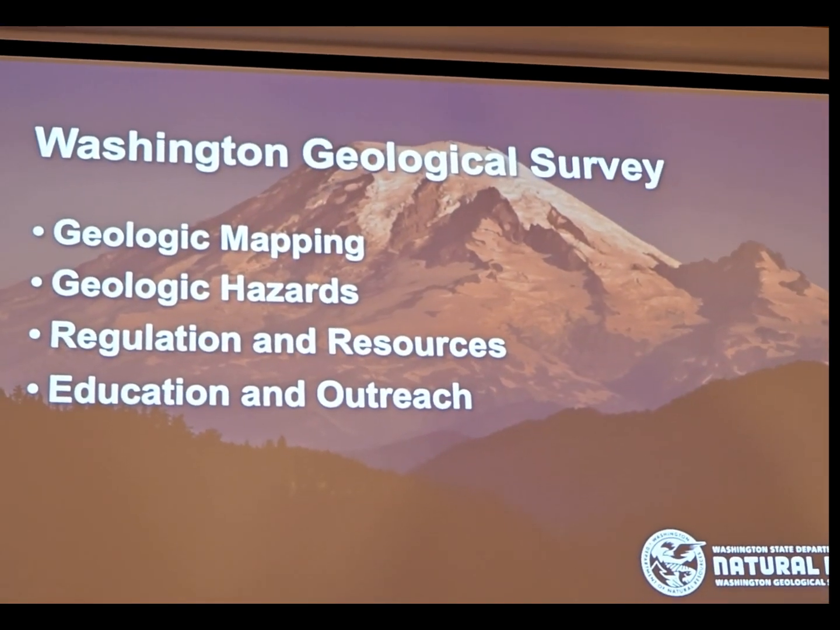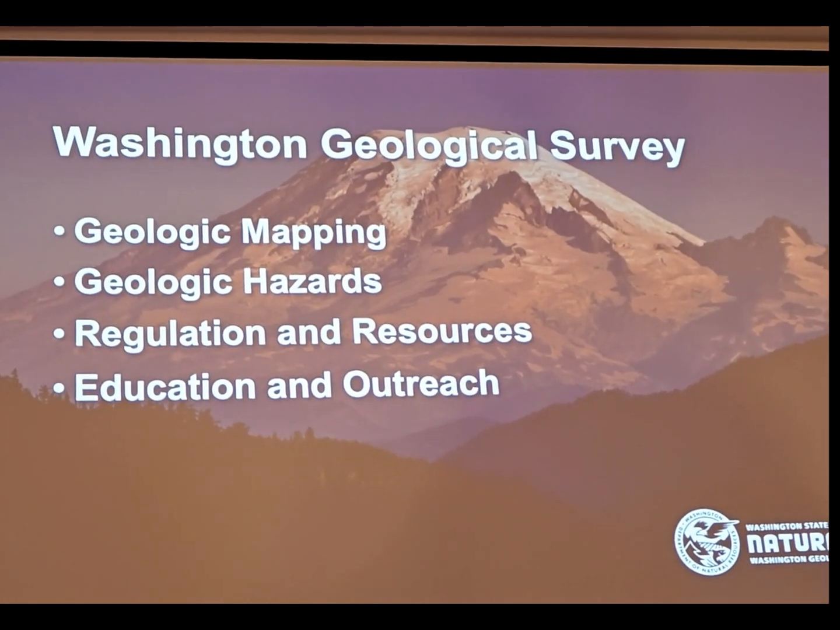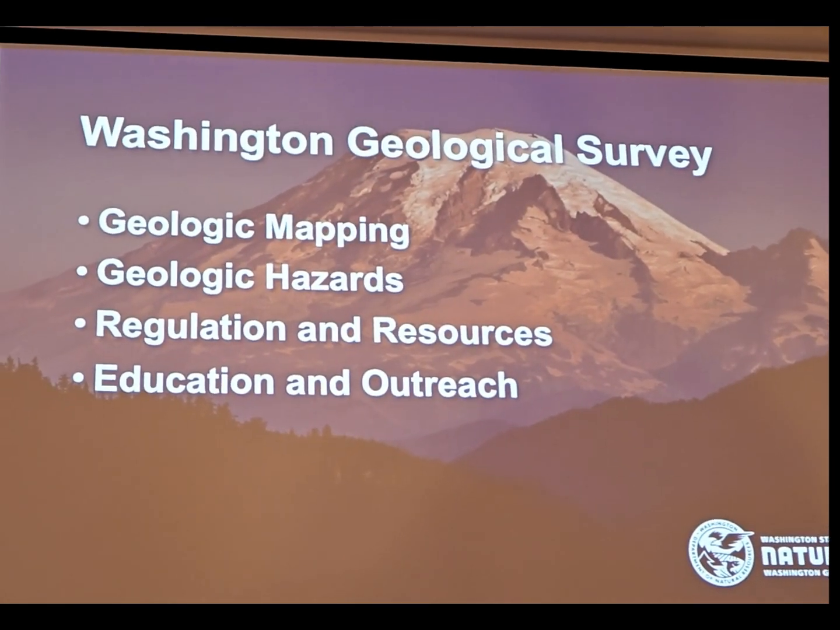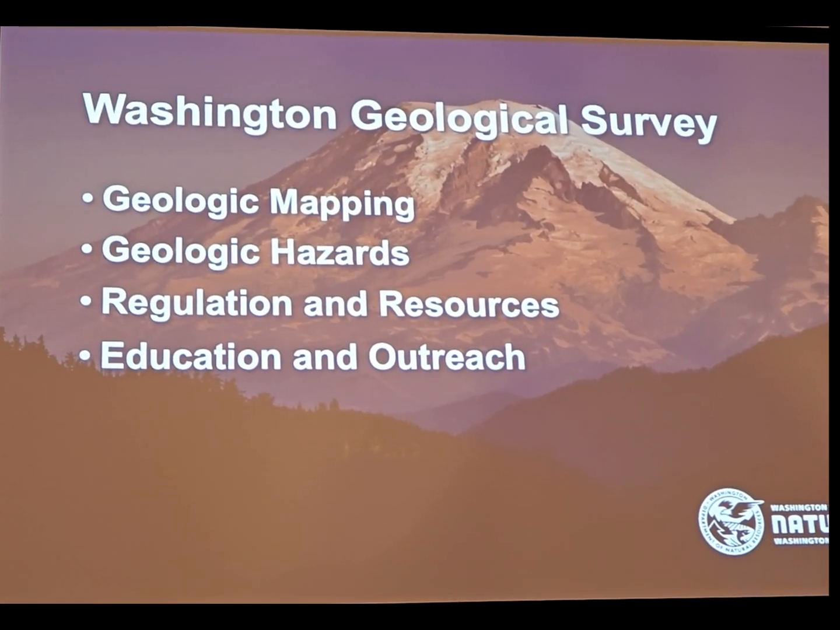These are a few of the main programs at the survey. We've got geologic mapping and hazards, regulation and resources, education and outreach. We also collect LiDAR for the state, which I'm going to discuss here in just a minute.